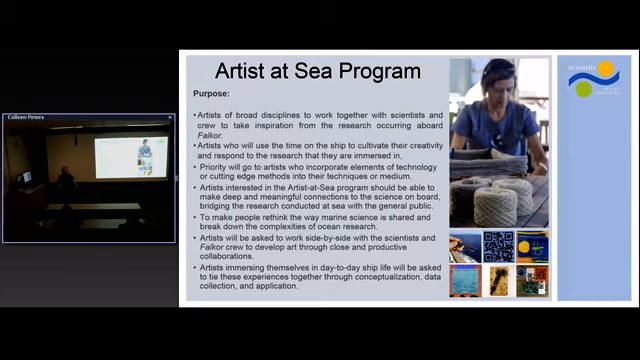I don't know if you've noticed, but sometimes for people not in the scientific industry, reading science papers and journals is a little difficult and maybe doesn't make the most sense to them. So having an artist on board is another way to reach out to the public and educate people about what we're doing, why it matters, why the ocean's important, and all that good stuff.